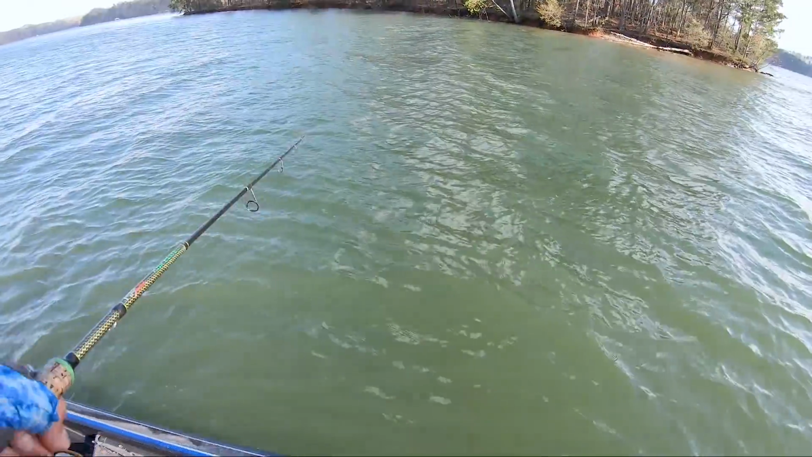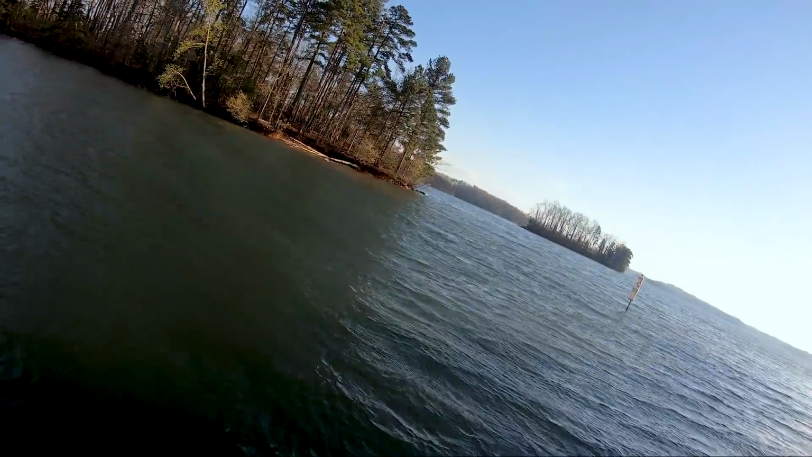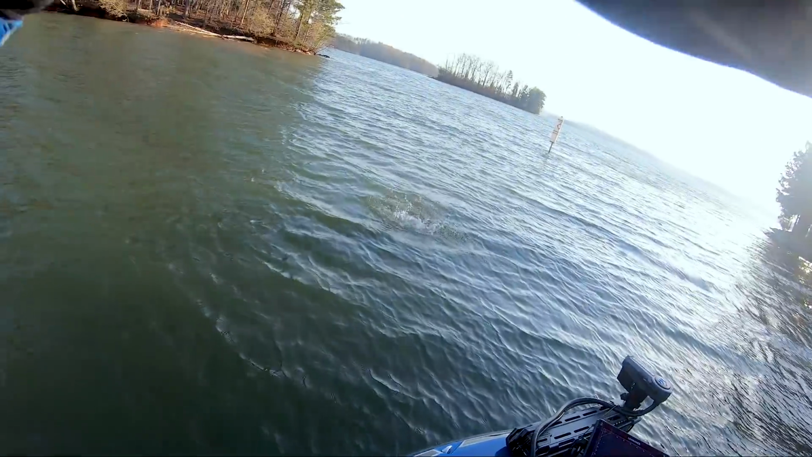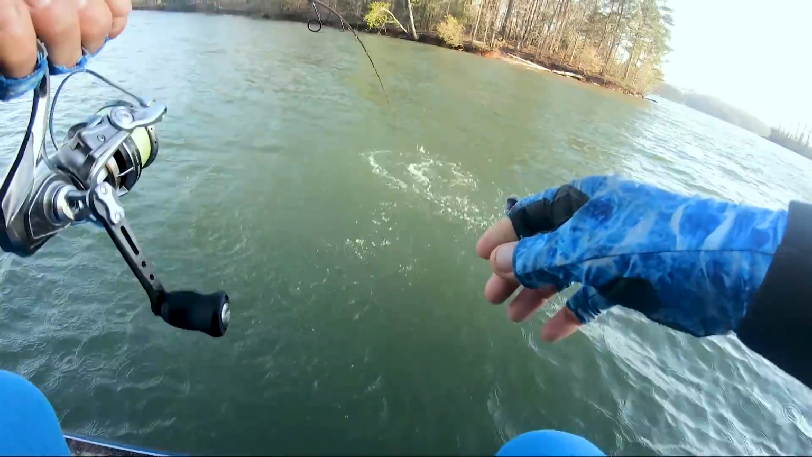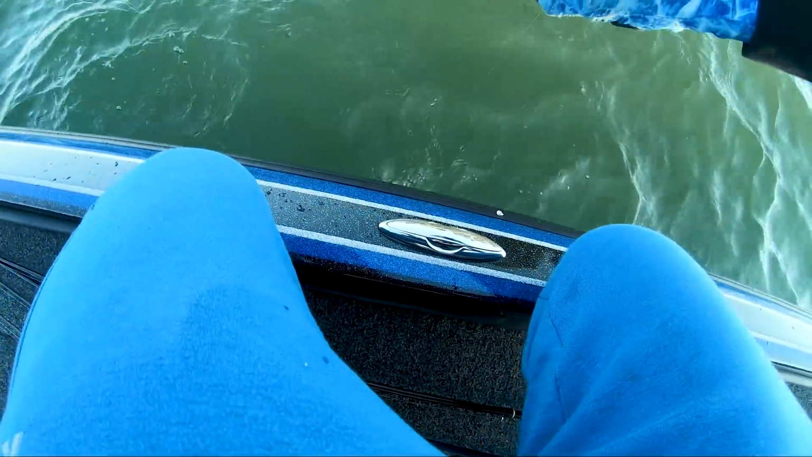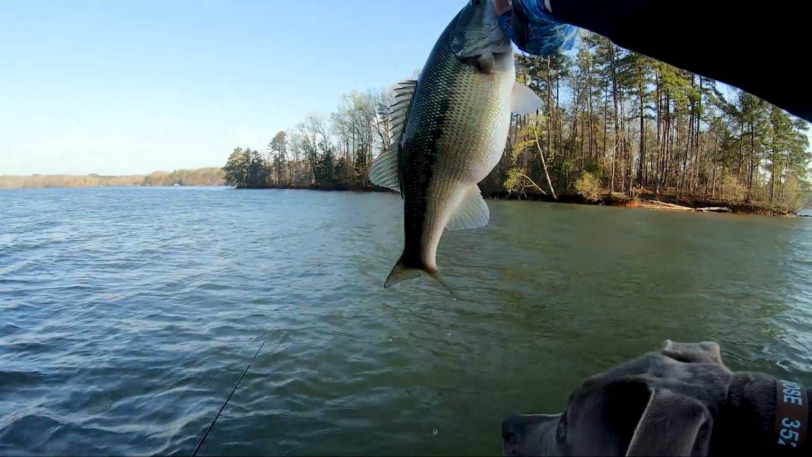Oh, that was a big one. That's a big one. Big. Just sucked it up, dude. Surprised there's not like 4 of them following it. Come here. I'll keep my rod, please. Still getting used to the boat. Barely. 2.5, 3-pounder.